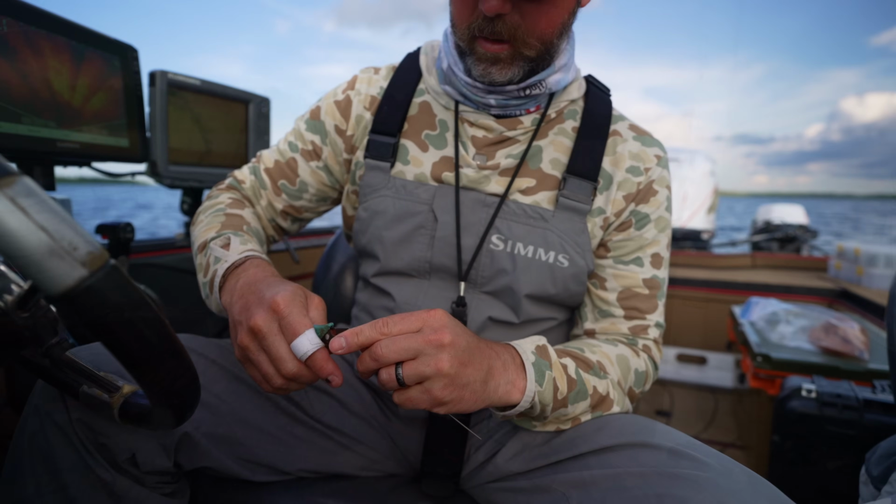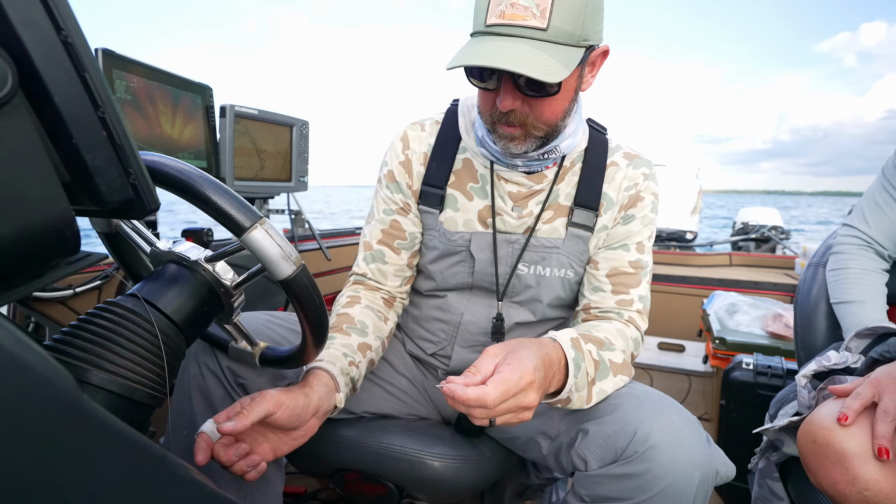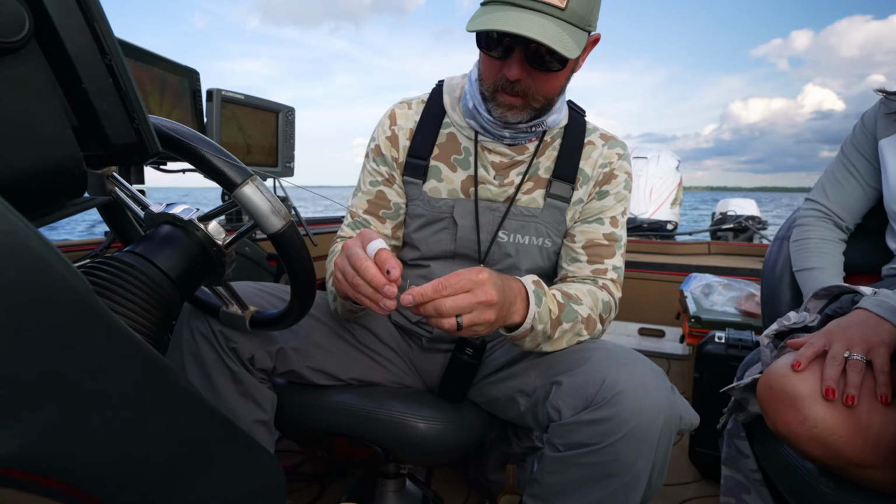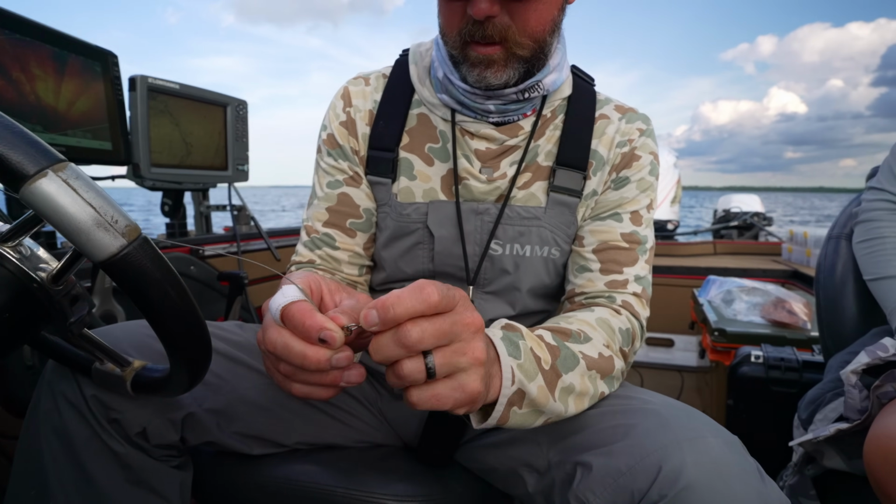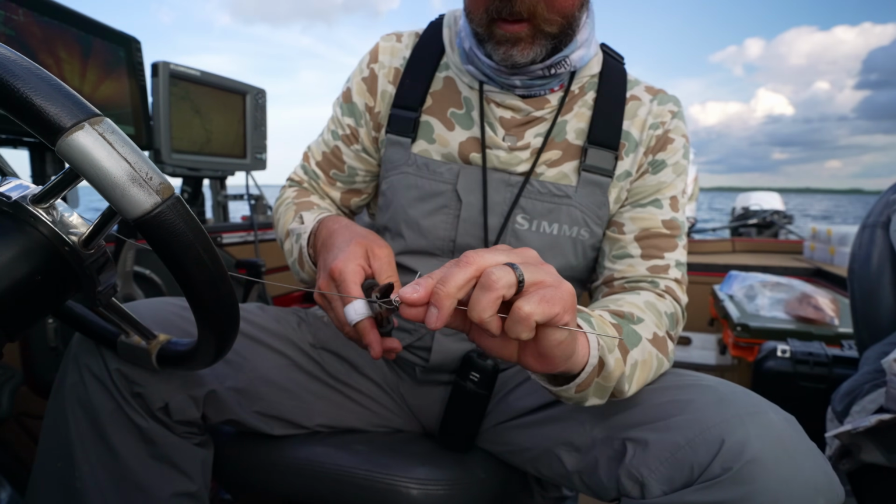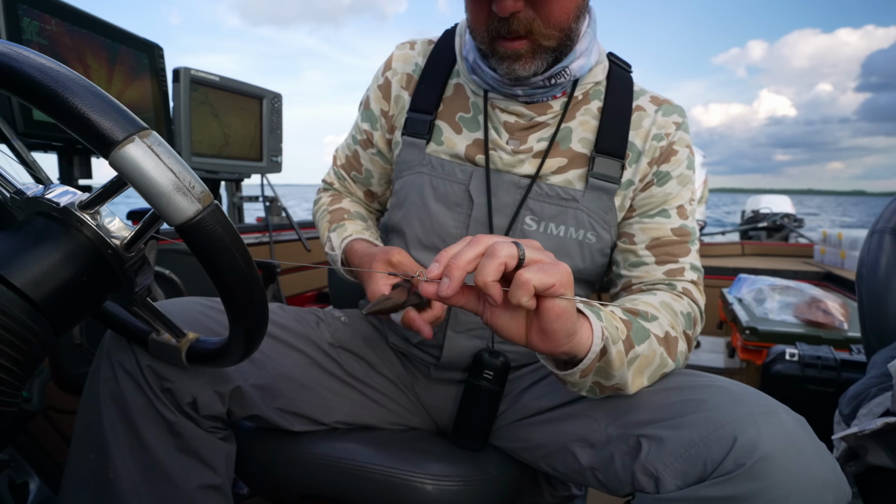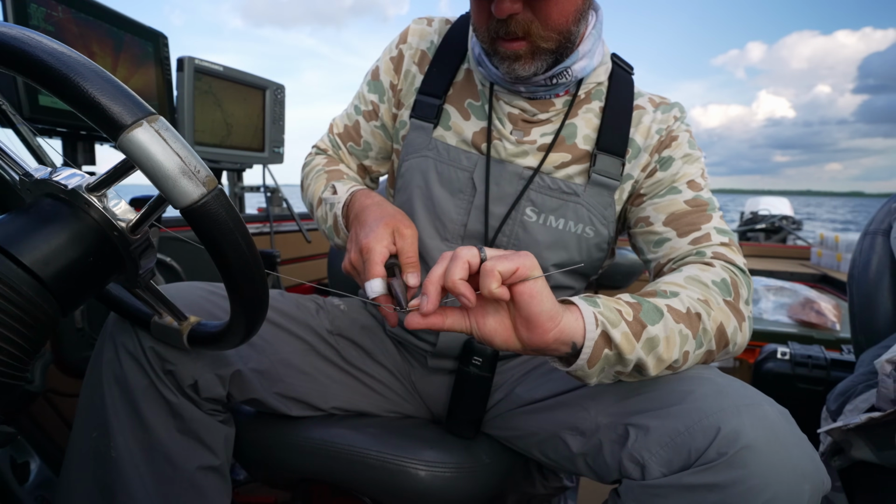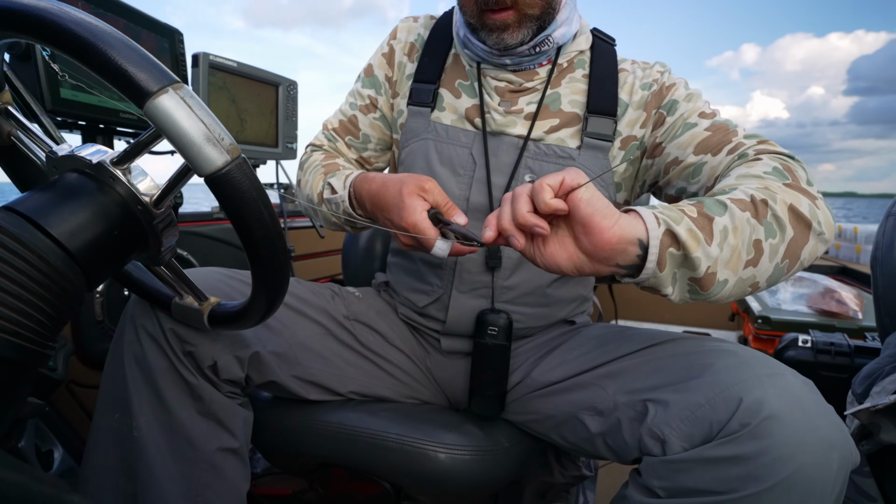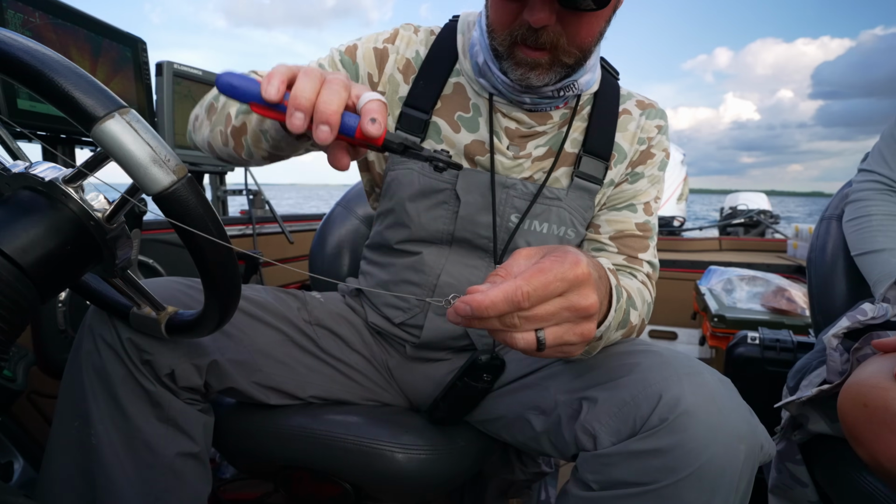This is crude on the boat. Just making things work. Solid welded ring. Like that. Get a couple loops going here. There we go. Cutting this.